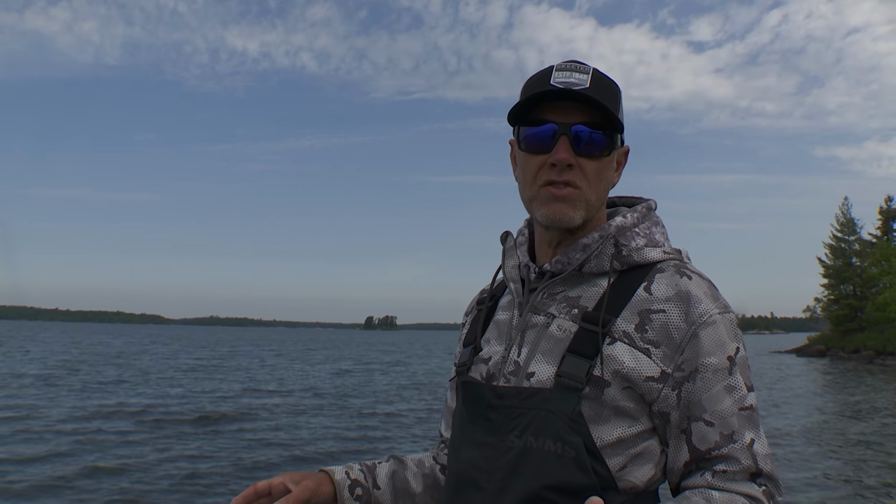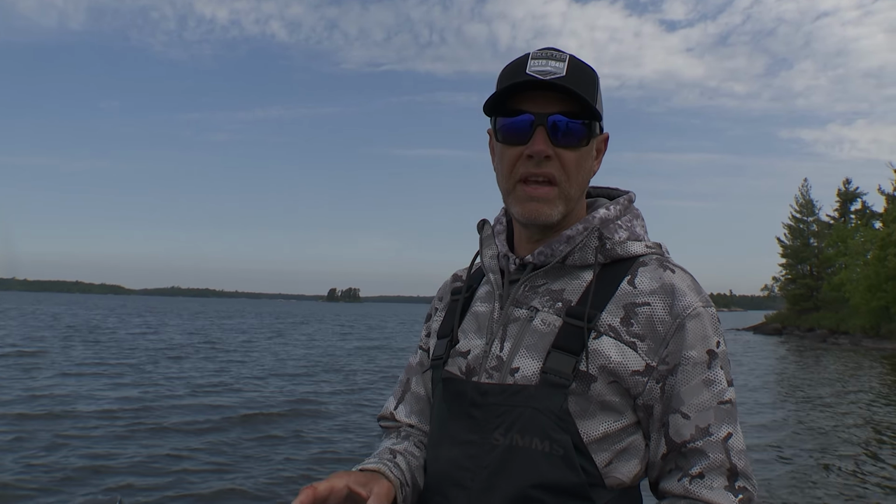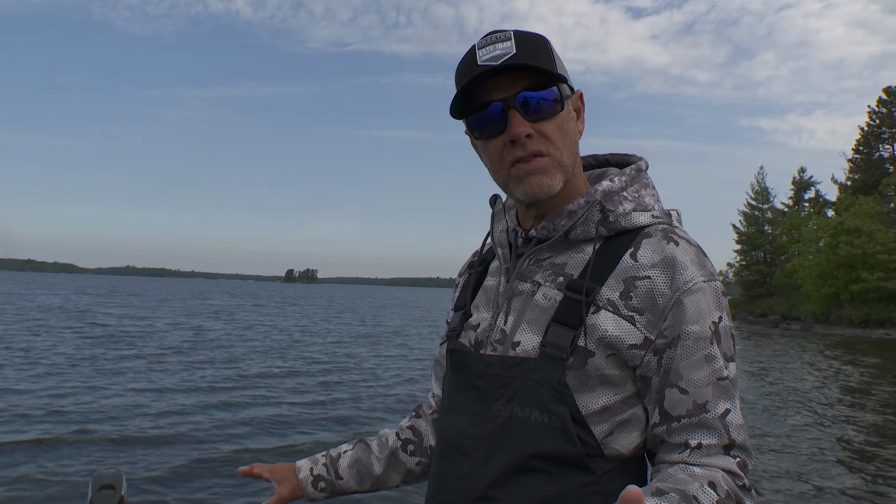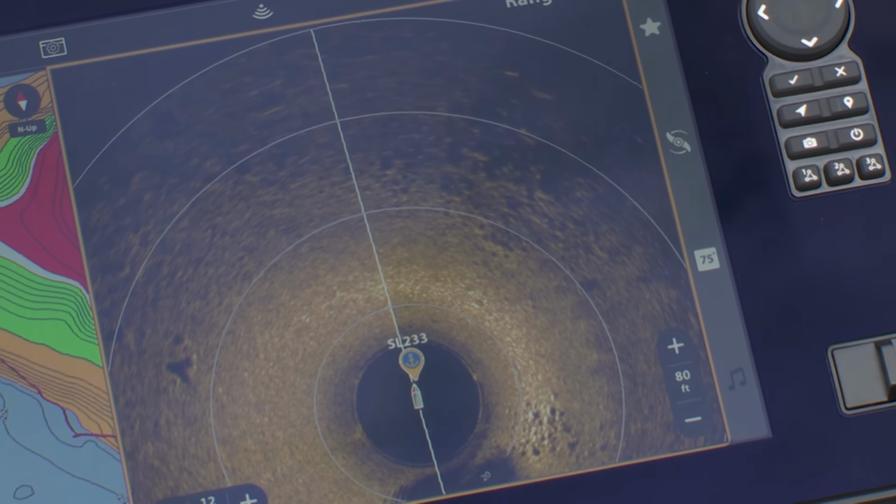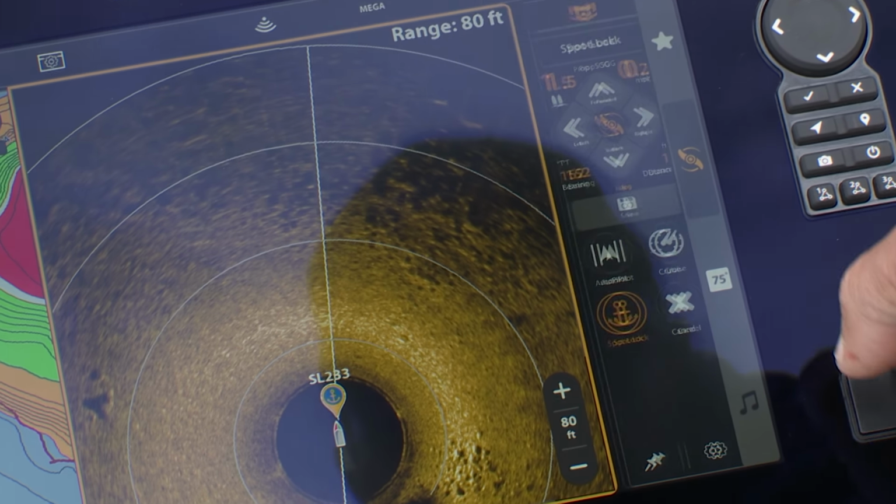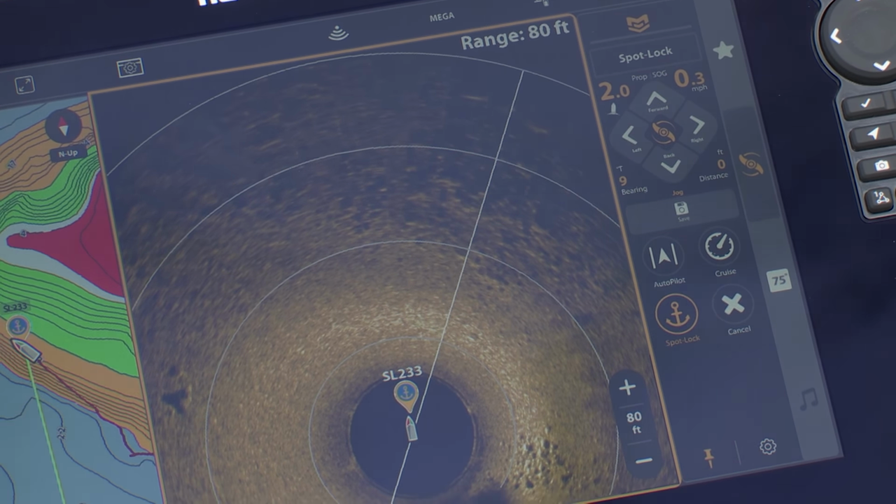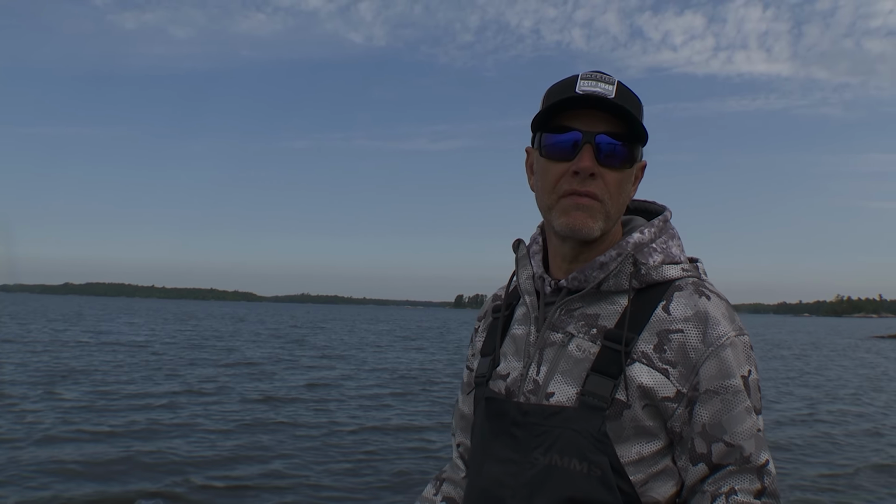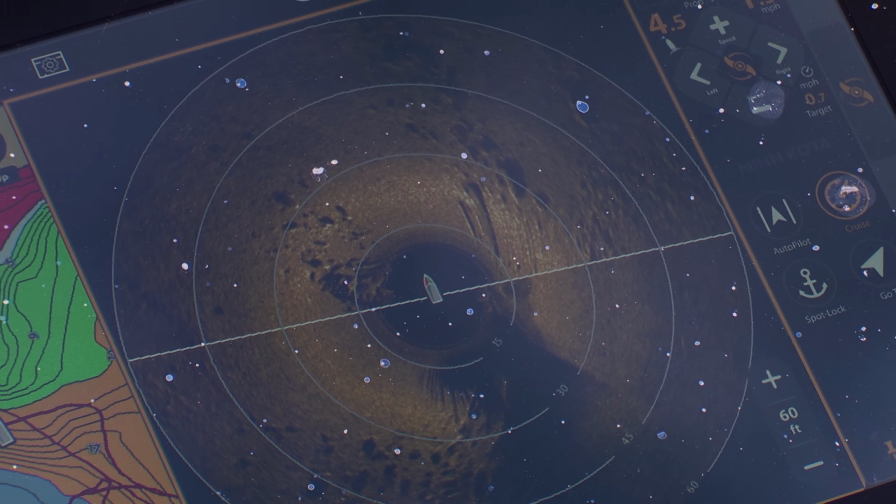When you come to a piece of structure, in real time it will give you those edges and show you where the sand meets the rocks. And I keep that kind of as my standard setup. When I'm up here running the trolling motor fishing from the bow, I will pin my trolling motor controls right to the screen so they're there on the right side. With the Minn Kota controls pinned to the screen, I can make any changes I want to speed or any other advanced features without having to use the remote. Of course, the remote is a great tool to use as well.